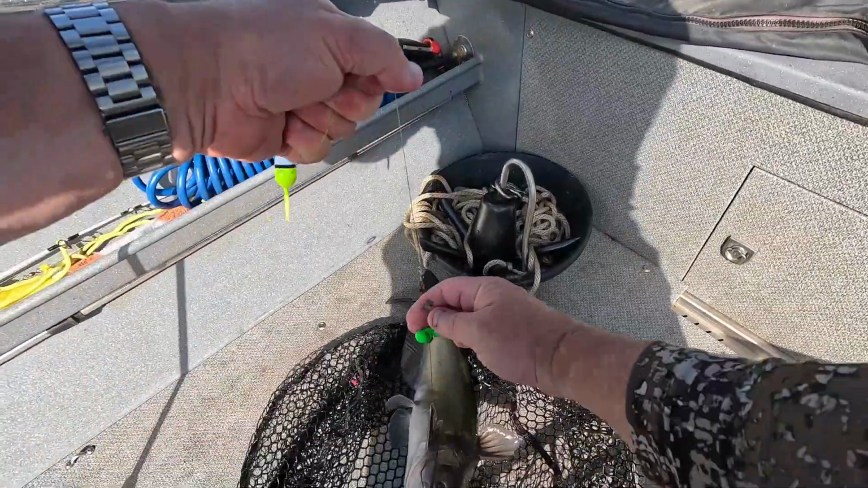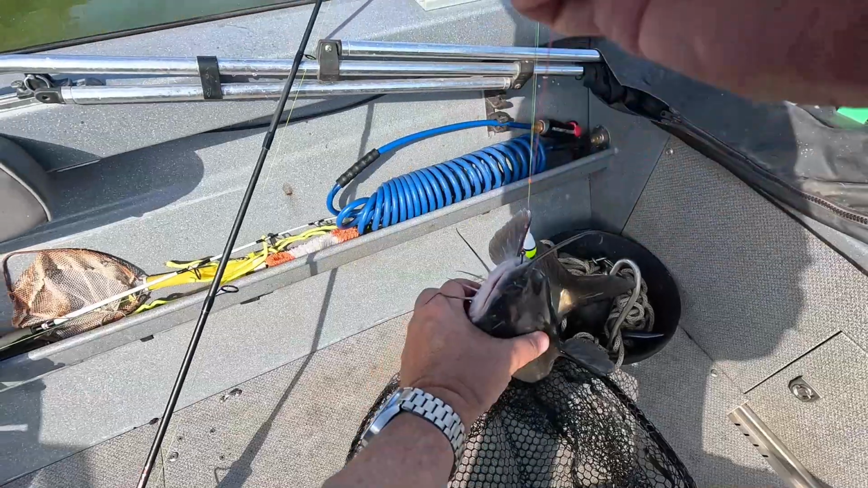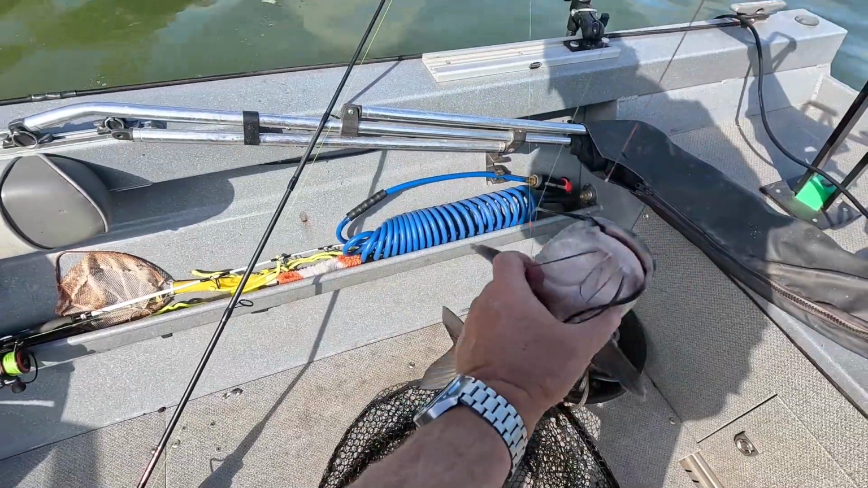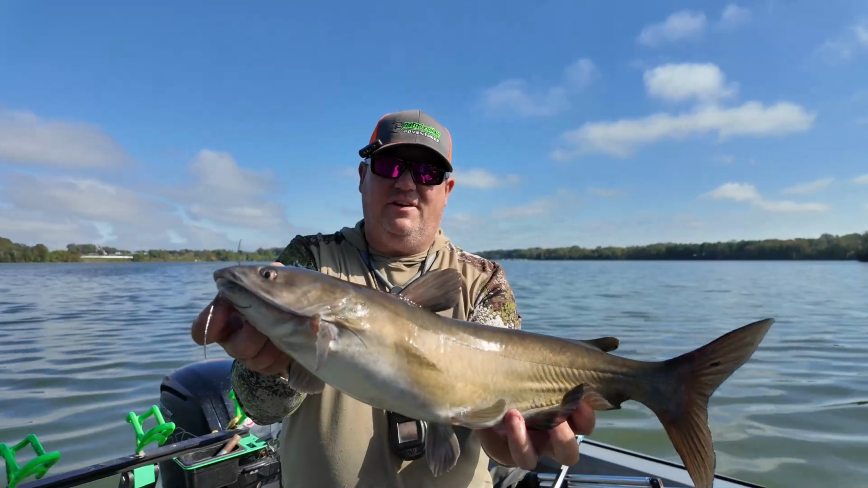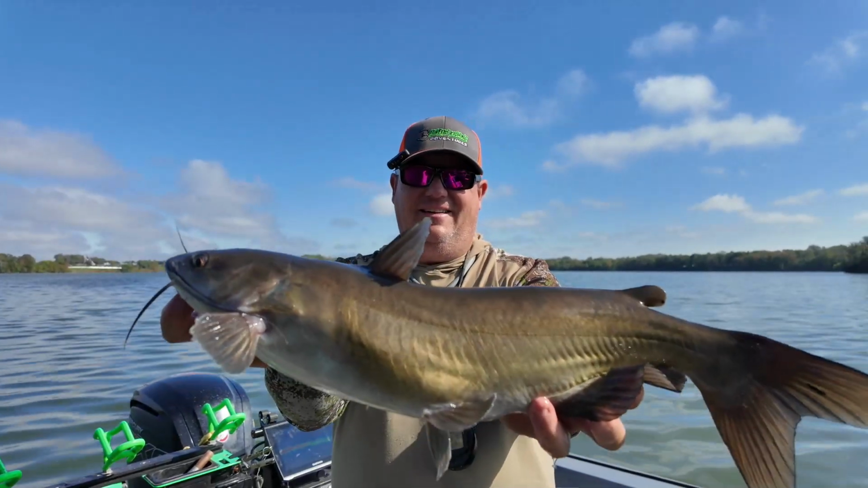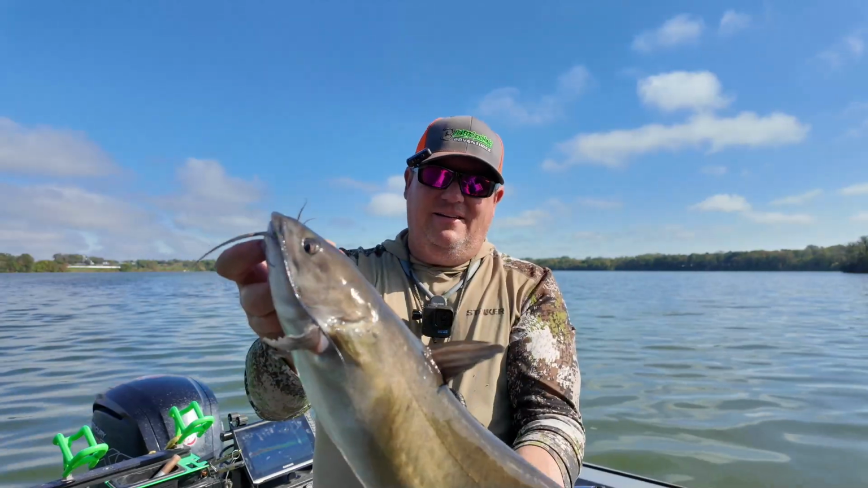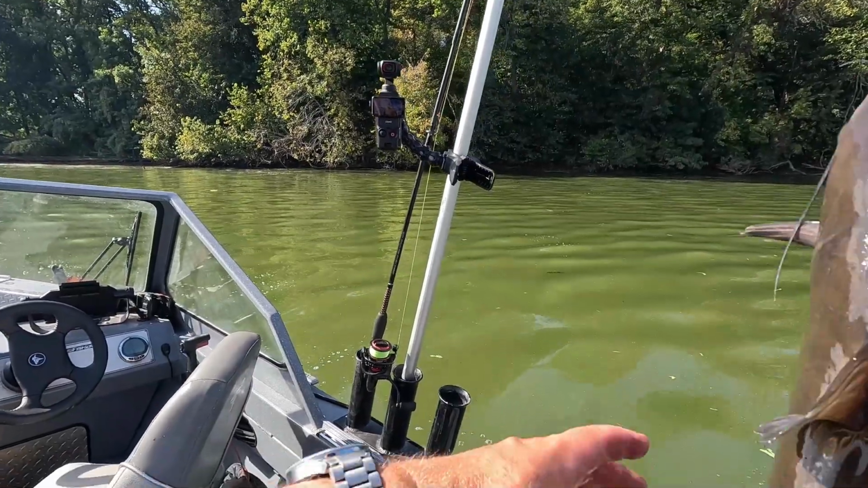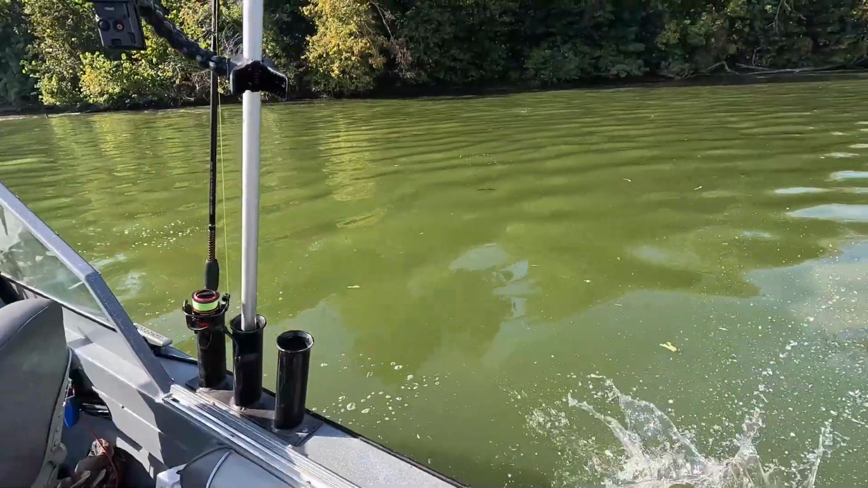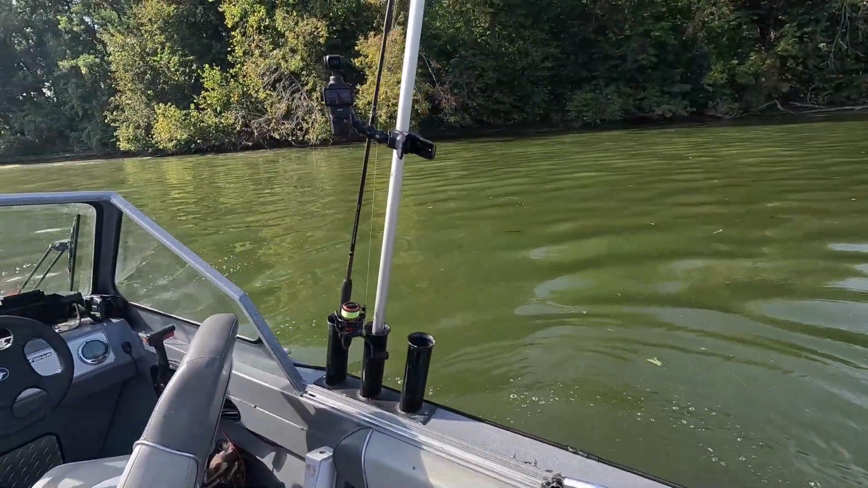Not bad, high 20s. Wasn't quite as skinny either. They obviously like the chicken. No doubt about it. They're not shy. They find it, they crush it. All right, see you later. All right, I guess we'll just keep catching them.